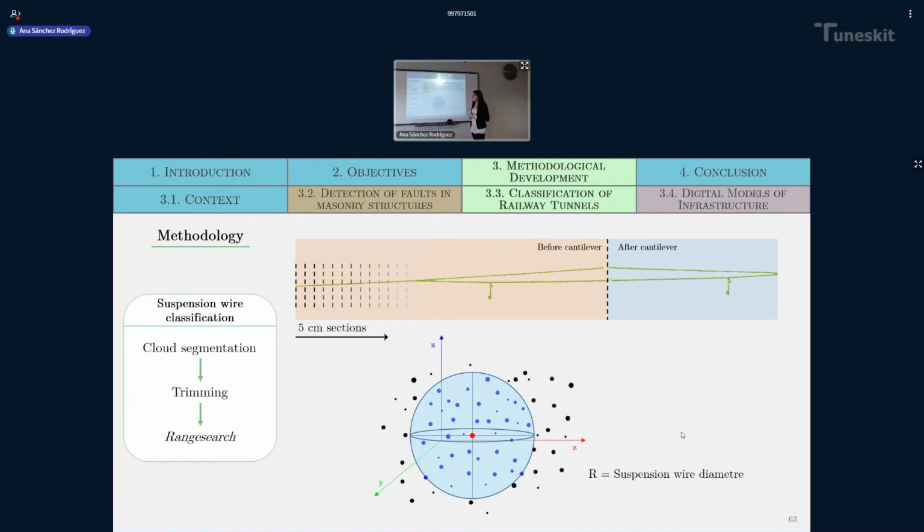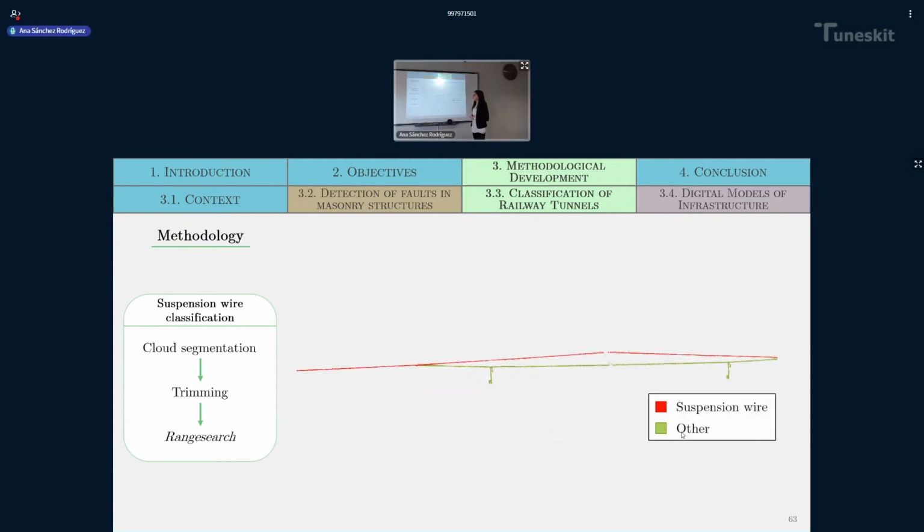The radius applied is equal to the suspension wire diameter for our case. Applying this, we obtain the classified suspension wire.